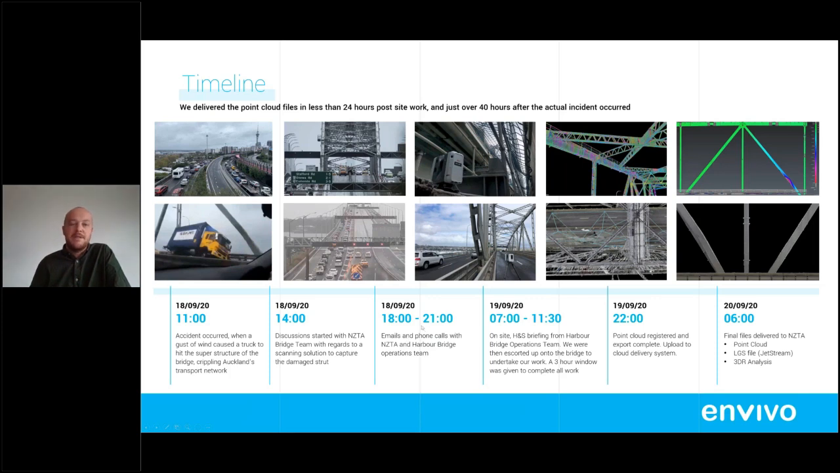We're just talking health and safety, access, all that kind of stuff as you do for most work. 7 AM we're on site, health and safety briefing, escorted up onto the bridge, and then basically on to do our work. We were given about a 3-hour window to undertake the work. That's because they had a whole lot of other contractors coming to inspect and check things. So it was basically whatever we could do in that time.